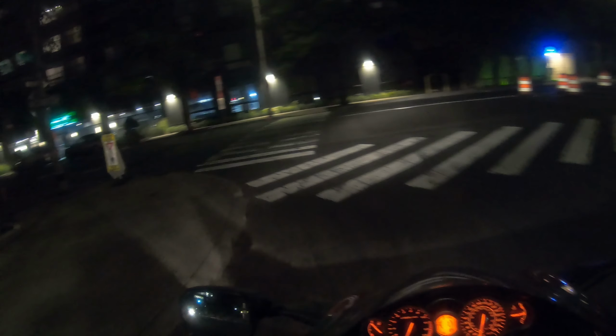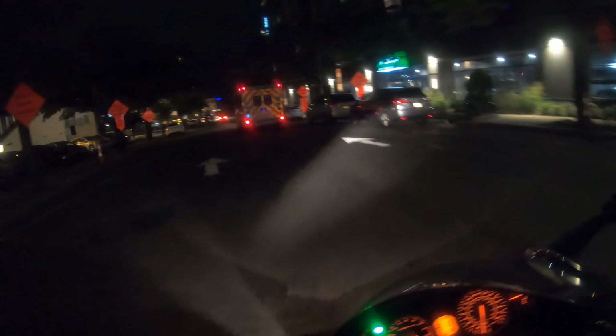Alright, I took the 360 camera off because that thing was too floppy. A lot of construction going on here. Detours here, detours there. Man, this is like so challenging to get on the highway here. The freak? Oh man, really? What the... It's like detour after detour.